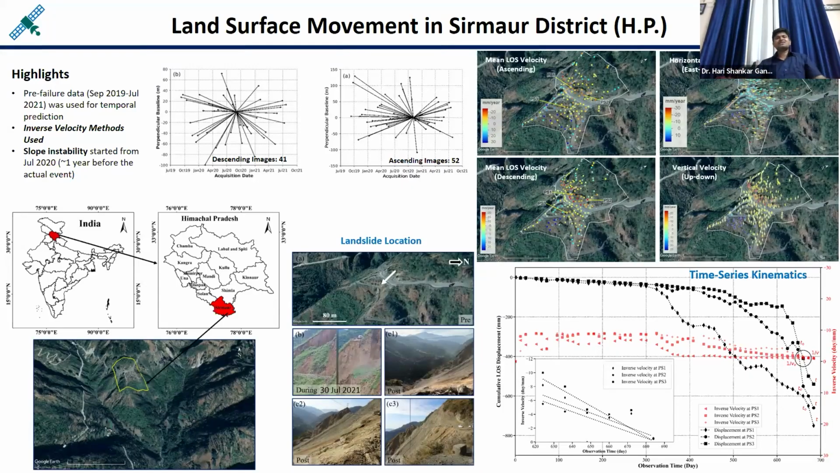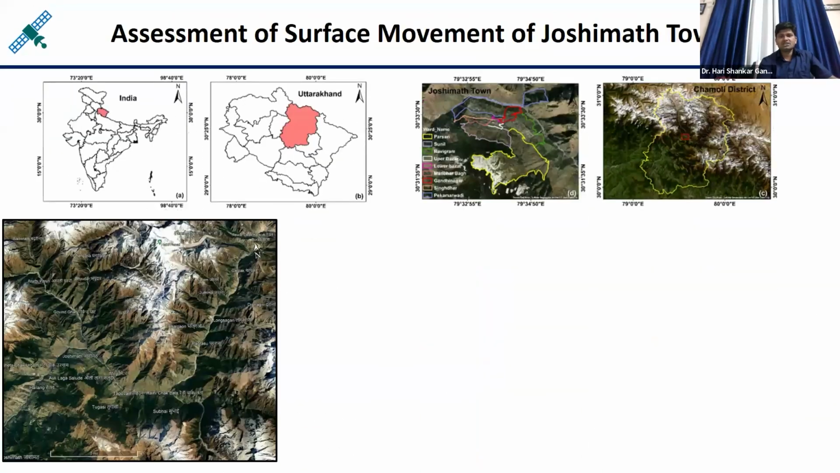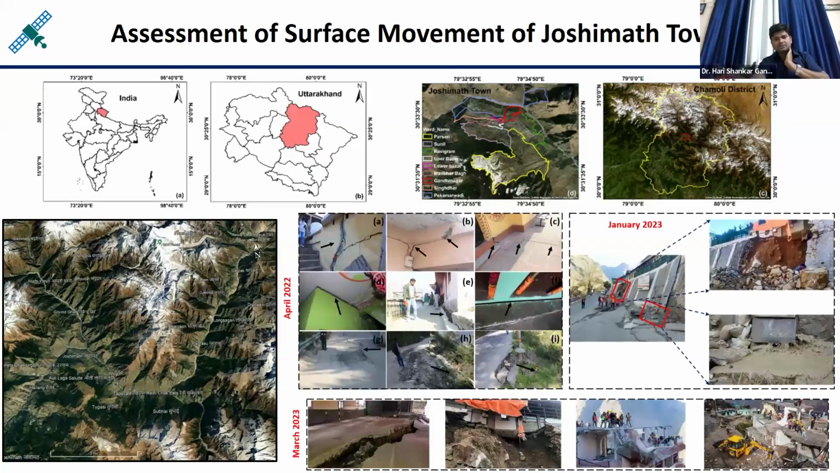So using this particular kinematics, I have predicted the landslide also, so that in future if landslide situations are developing somewhere, they can be predicted in advance, and that prediction can be done with the help of interferometry techniques. Another case study I have done is over the Joshimath area. You might be aware of the Joshimath situation in 2023. Huge cracks developed in the buildings, and at that time it was nationwide news. Here you can see these types of cracks in the buildings in Joshimath town.